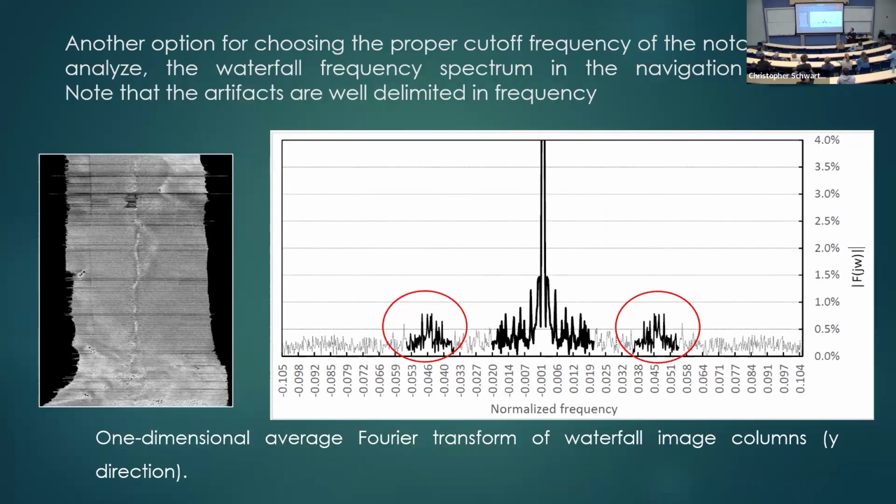There's a second way, a very effective way of finding the limits of a notch filter. It works pretty well too. You can use the motion sensor if you want, or you can take the 1D Fourier transform, the one-dimensional Fourier transform of the columns. You collapse the columns, actually I should have turned the map around, and you see here that you have some energy that should be removed. It's a very effective way too of finding the limits of the filter.